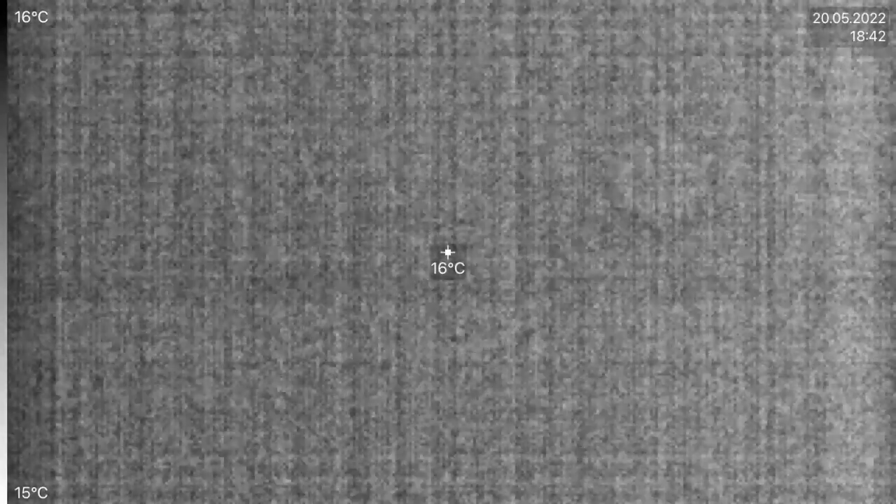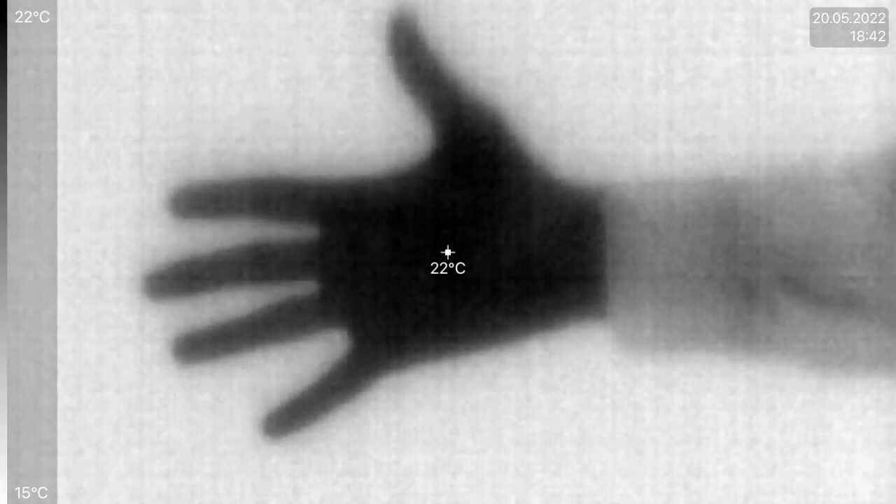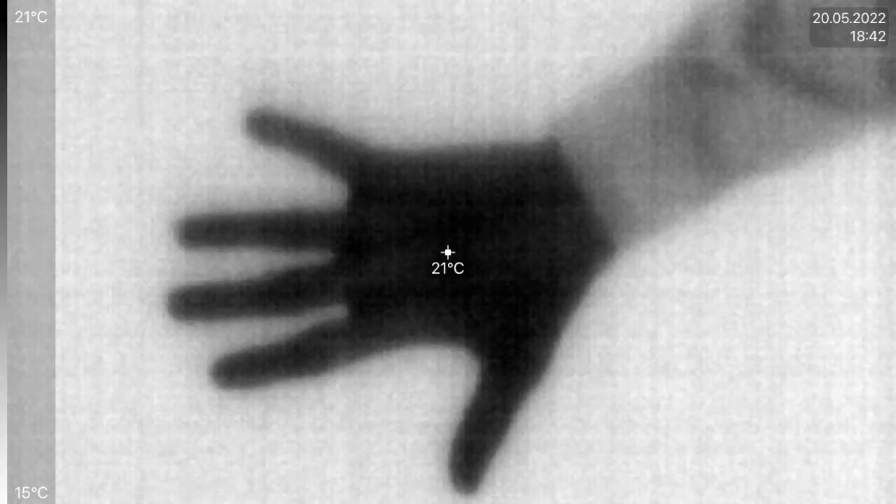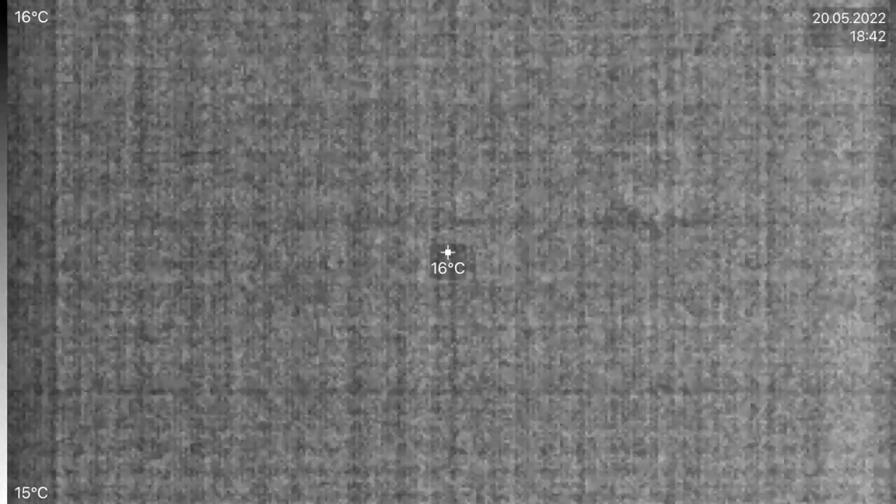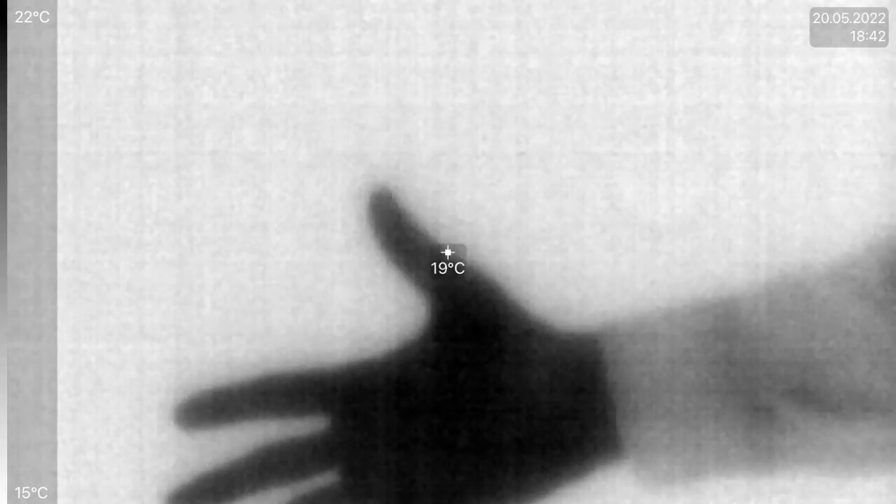And as you can see here on the video, this lens effectively gives you zoom. This lens has about 6 times the focal length, and essentially it gives you a 6 times closer image. Essentially it zooms times 6, if you will. Not exact numbers, obviously, but you can see that the image is still pretty sharp, actually. And even more so, the contrast is still there. However, the difference is that you can no longer get accurate temperature readings in this mode.